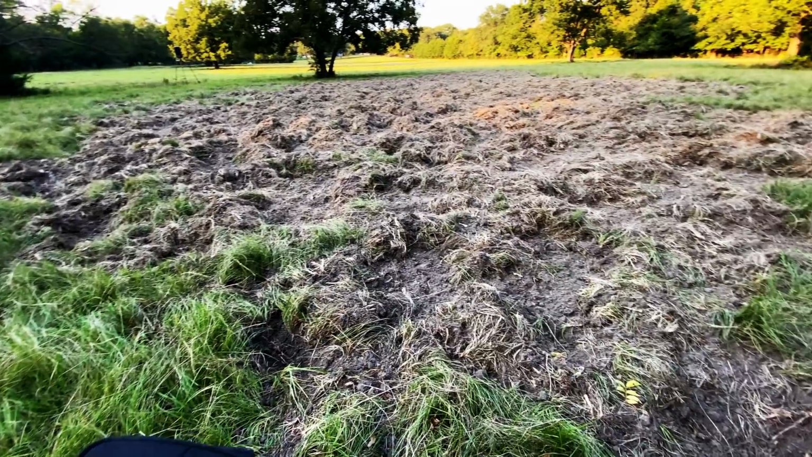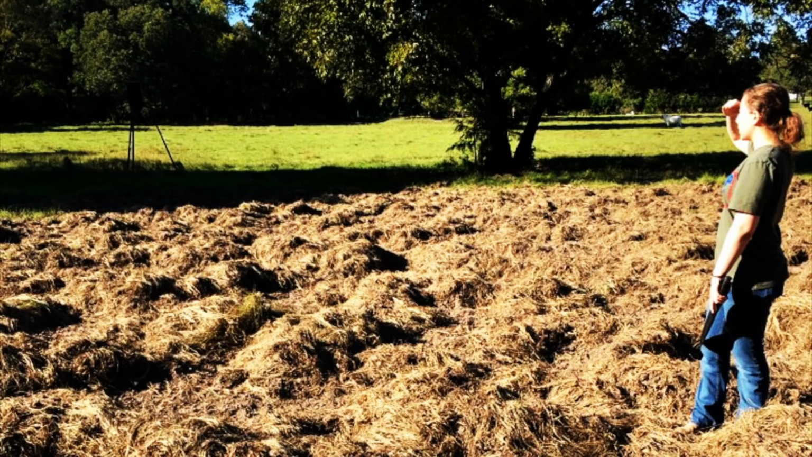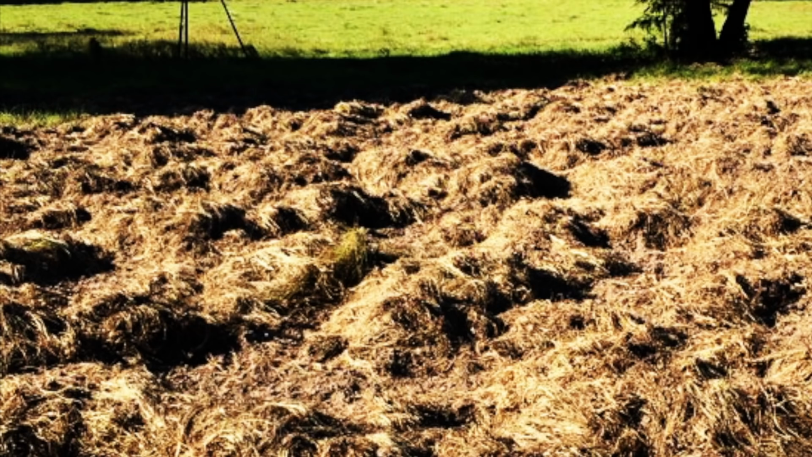Here's the backstory on the property that I'm going to be hunting tonight. The landowner contacted me on Sunday saying that he had never seen the hogs destroy his property this bad before, and he's absolutely right. This is a picture of his niece standing next to some of the ruts. She's about 5 foot 5 inches tall, and she's standing next to some ruts that are easily 4 feet deep.